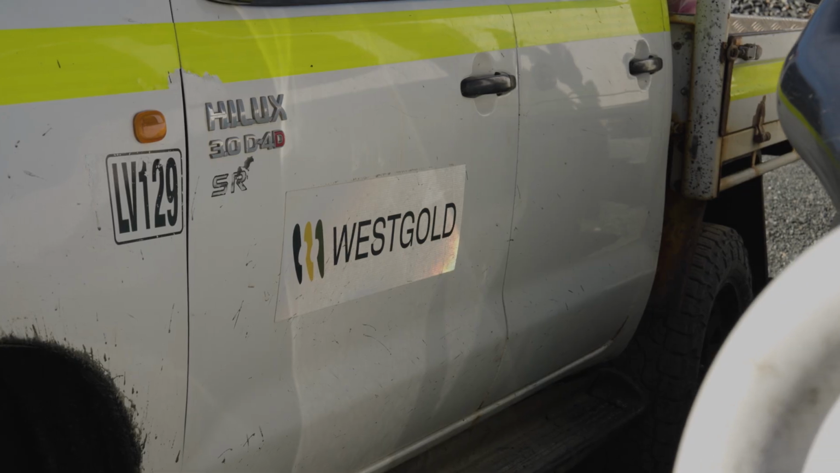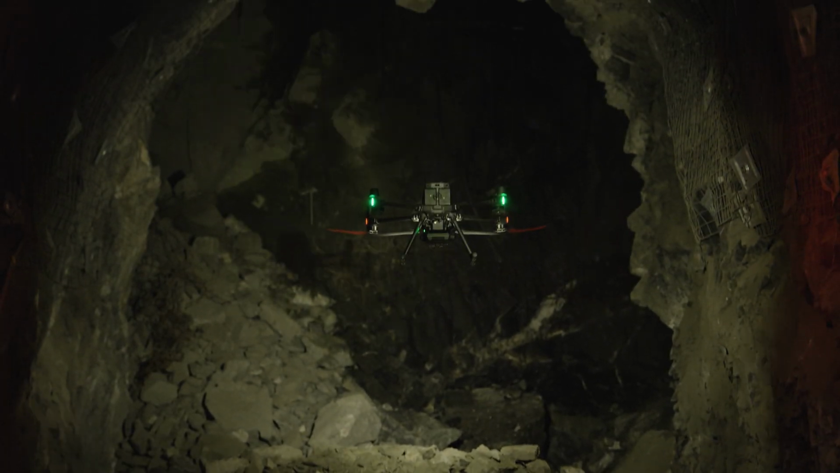In partnership with Westgold, CR Kennedy is helping progress the safe and efficient future of underground surveying.